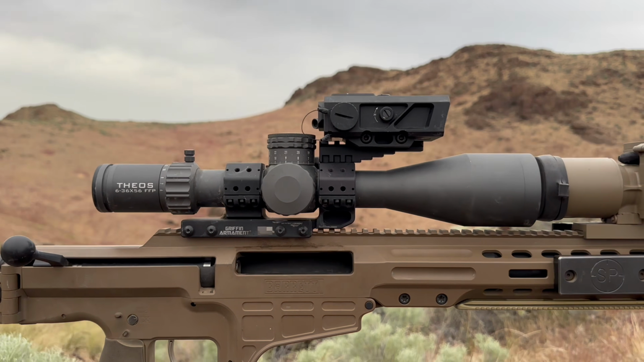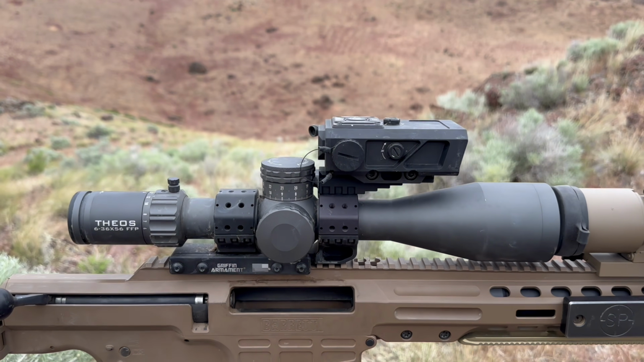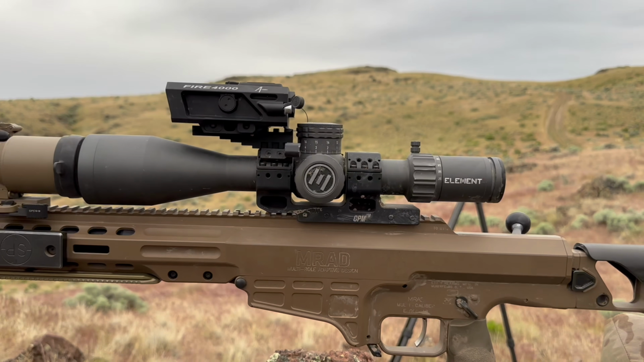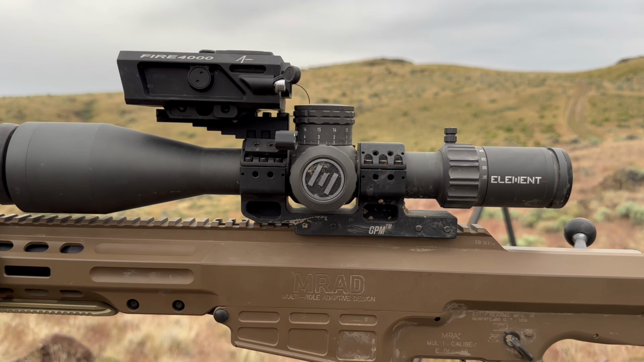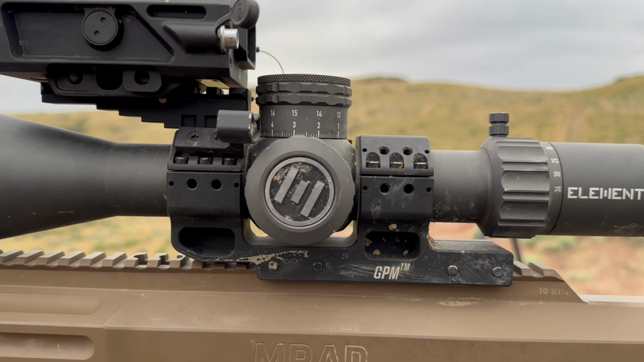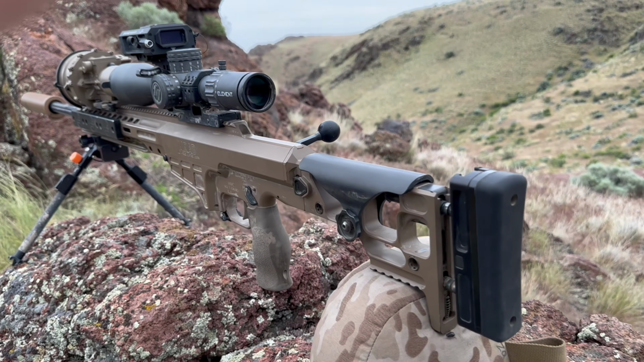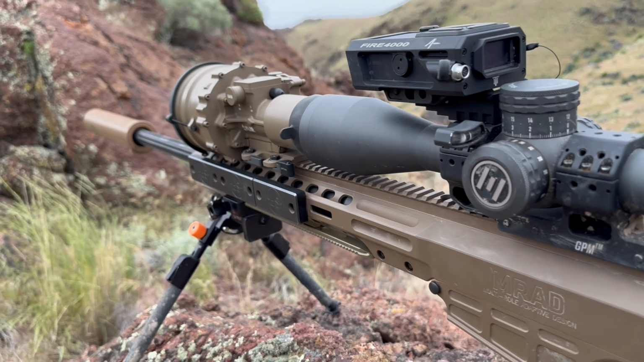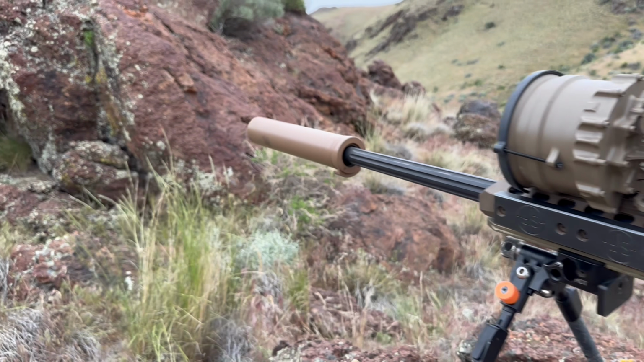34mm tube is going to be mounted in my Griffin Armament single piece mount. The nice piece about this mount is I can run a diving board that secures with pins on top so it won't move. And then for ranging, I'll be using my Tango Enos Fire 4000 weapon mounted laser rangefinder. There's no IR capabilities in this unit. It's purely going to be for ranging and ballistic calculation for putting rounds downrange.